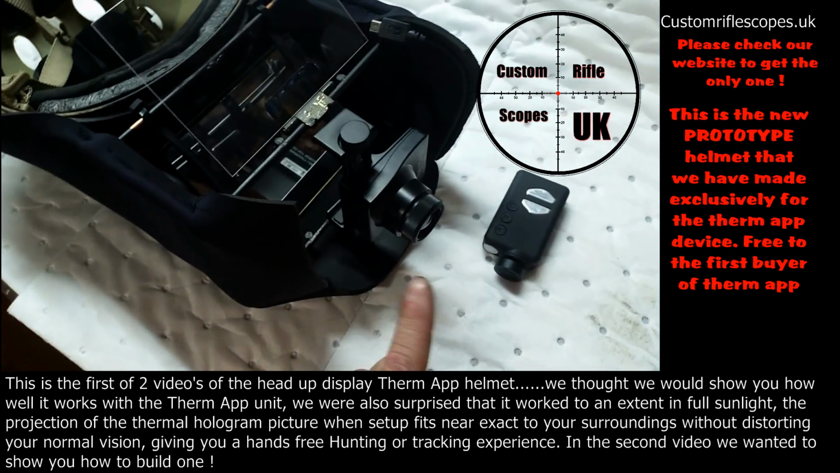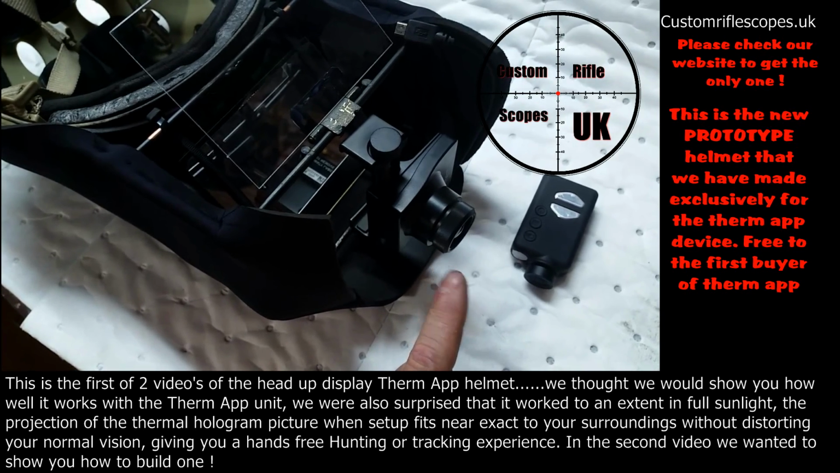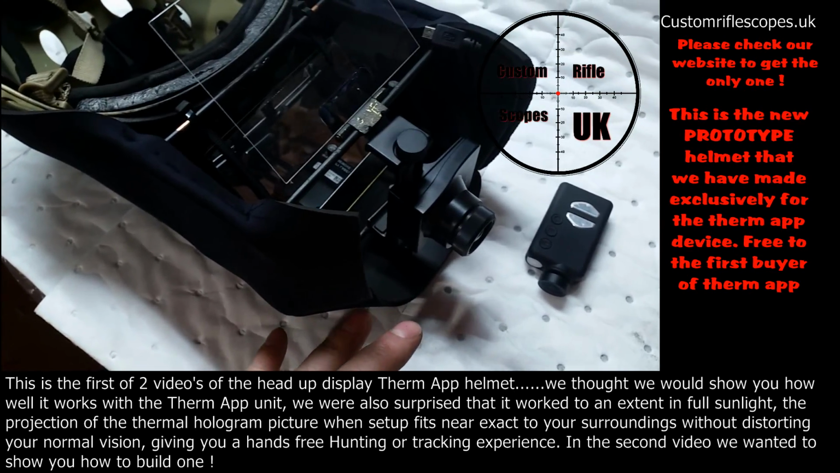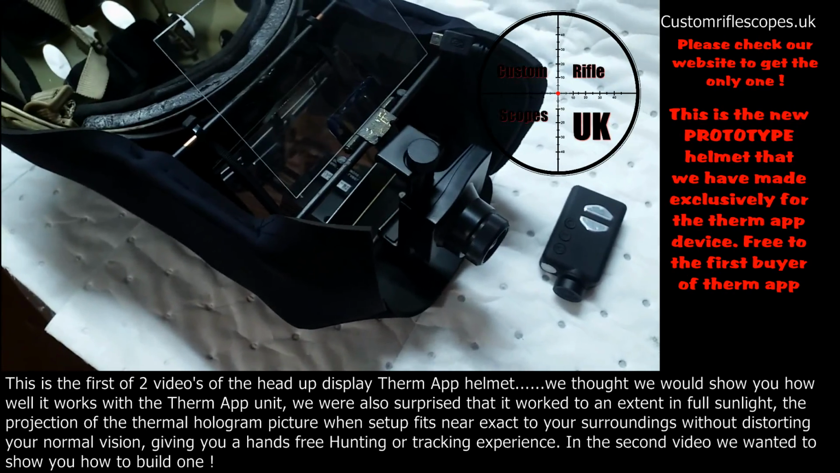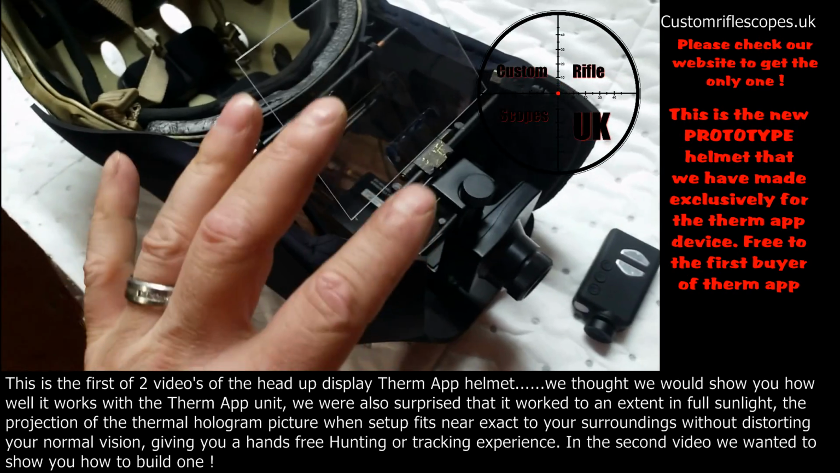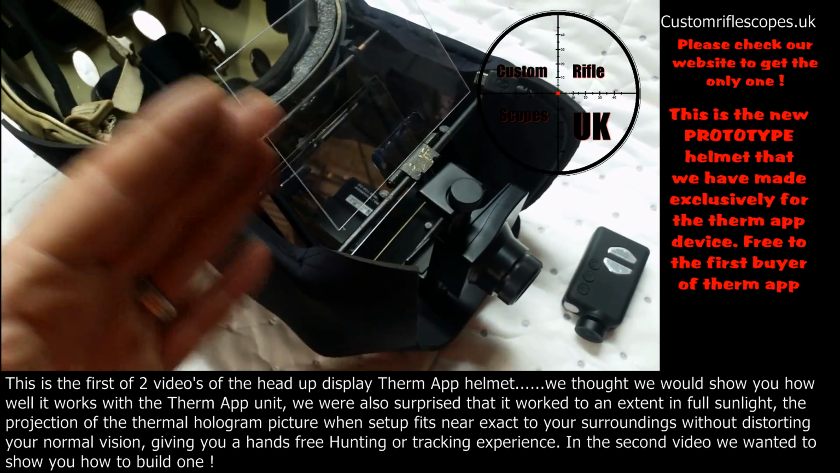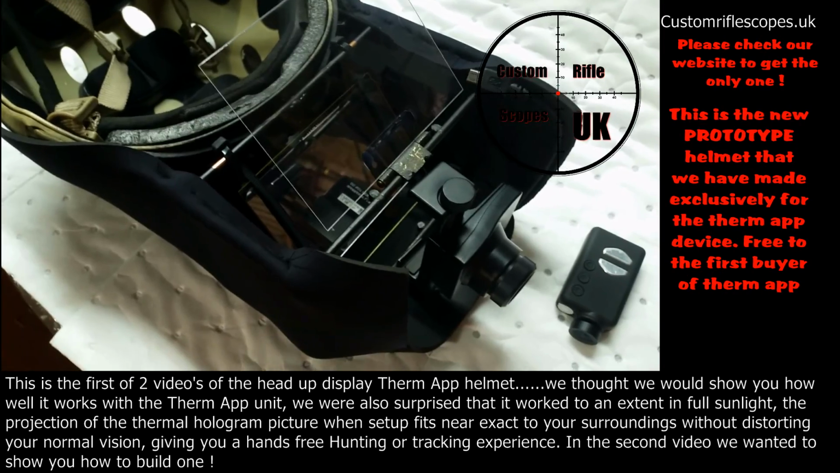I've put on a 19mm lens this time. I tested the 25. I'm now testing the 19mm lens because your eyes are closer to the 19mm lens than obviously 3 to 4 times magnification. So this is going to blend in with the foreground. Hopefully the head-up display will sit roughly where you want it to sit.